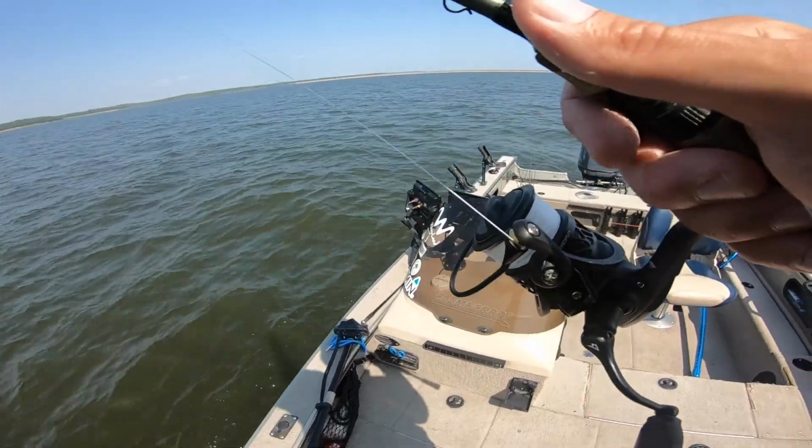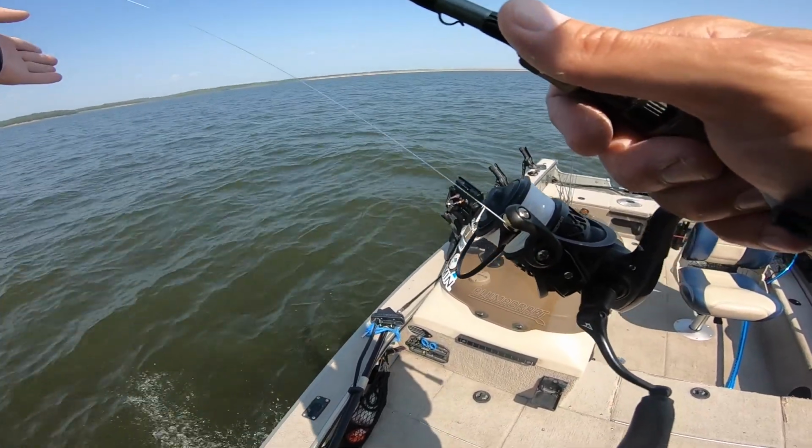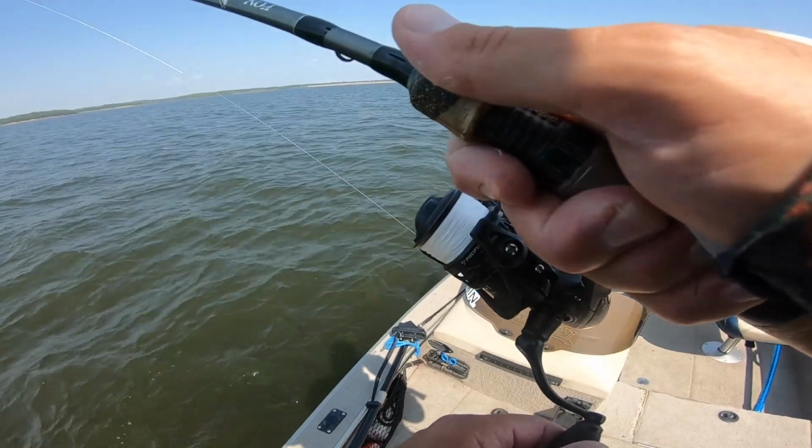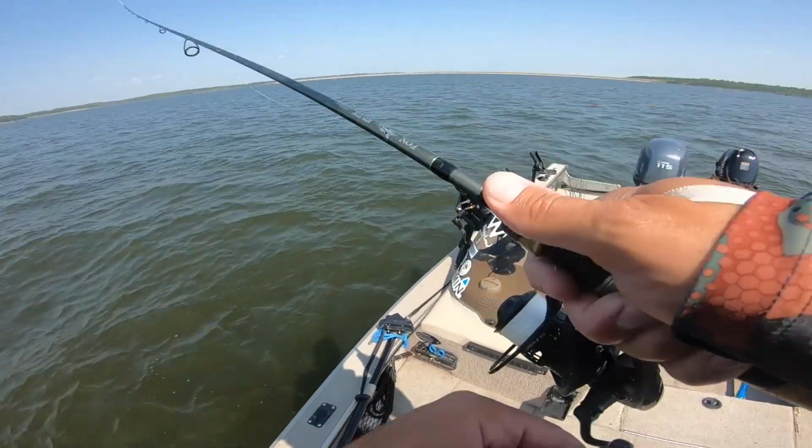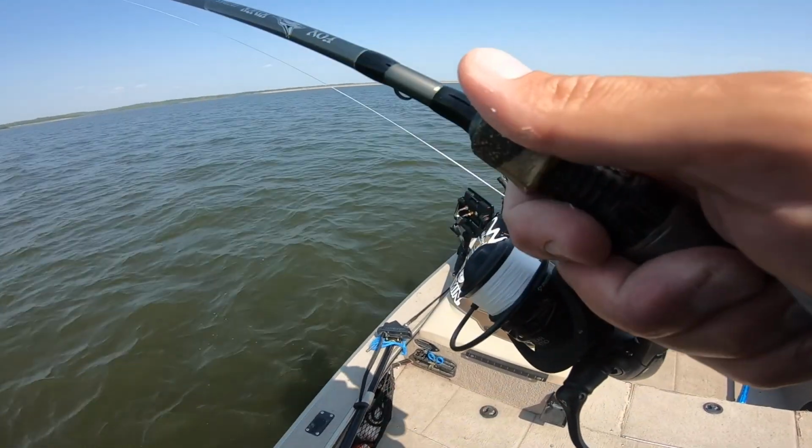But the beauty of a search bait like this is you can kind of fan cast around and figure it out pretty quick. But we marked those fish a little bit deeper, and we're just gonna be on this angle working the opposite direction. But this is how we were catching them this morning.